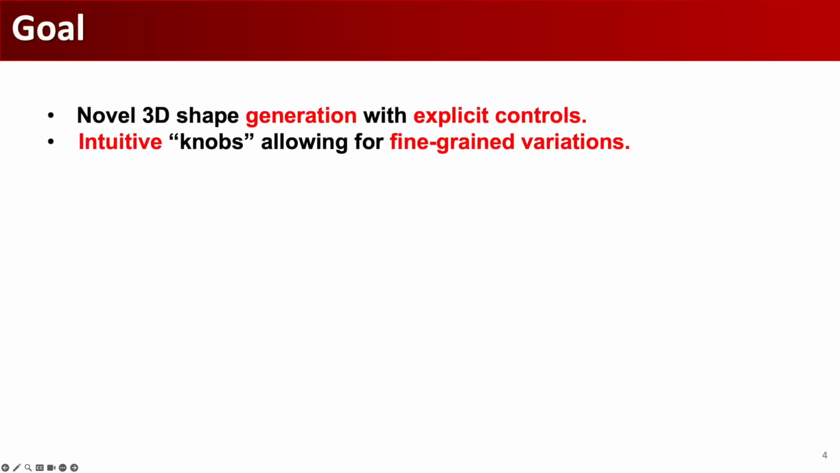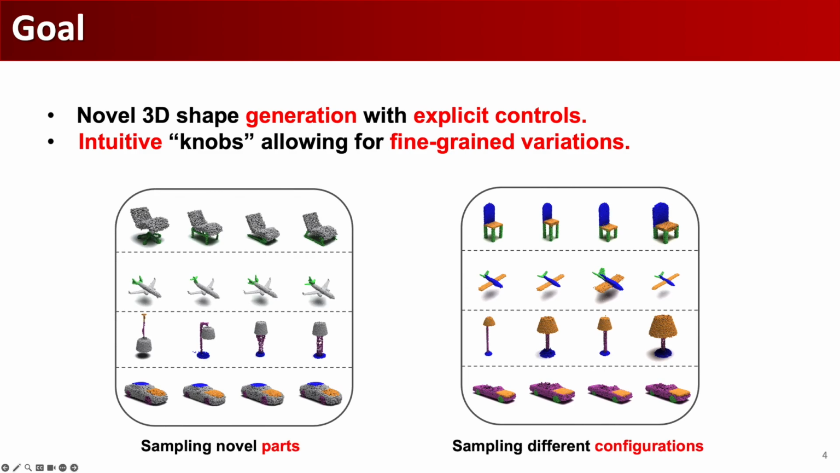Motivated by this observation, the goal is to design a shape generation network with multiple intuitive knobs. Specifically, we want the ability to independently sample different parts of the shape and coherent part configurations of the same shapes.